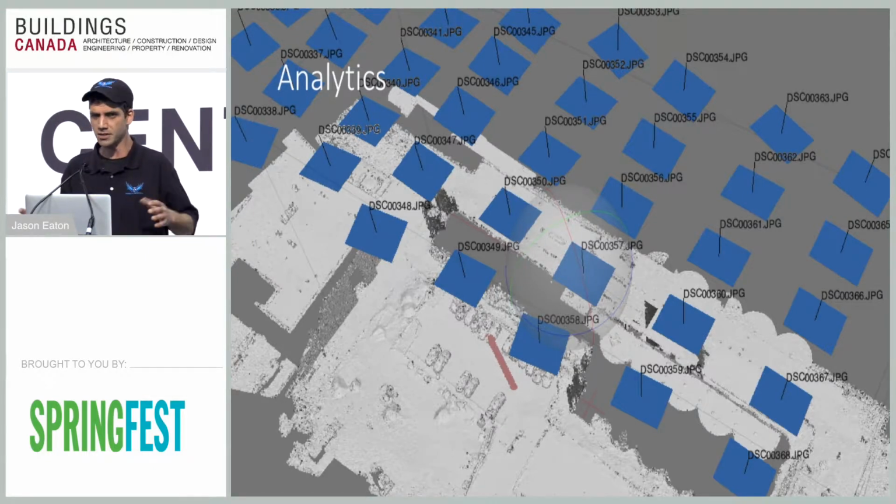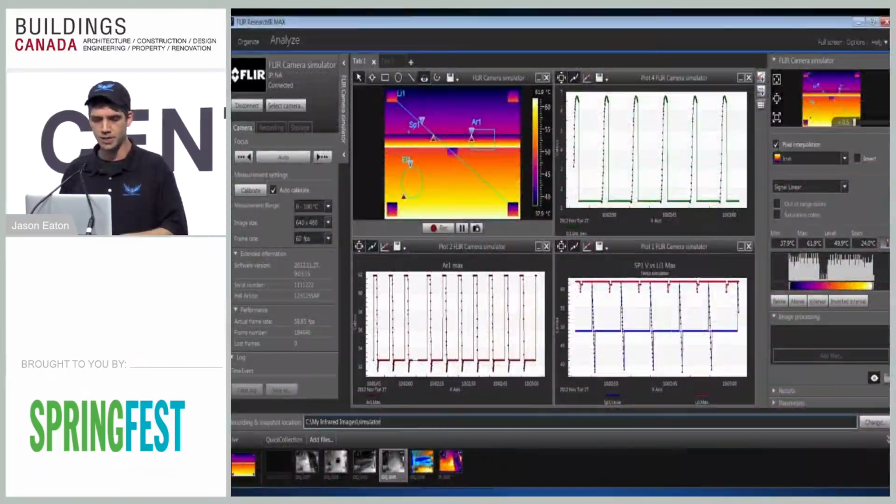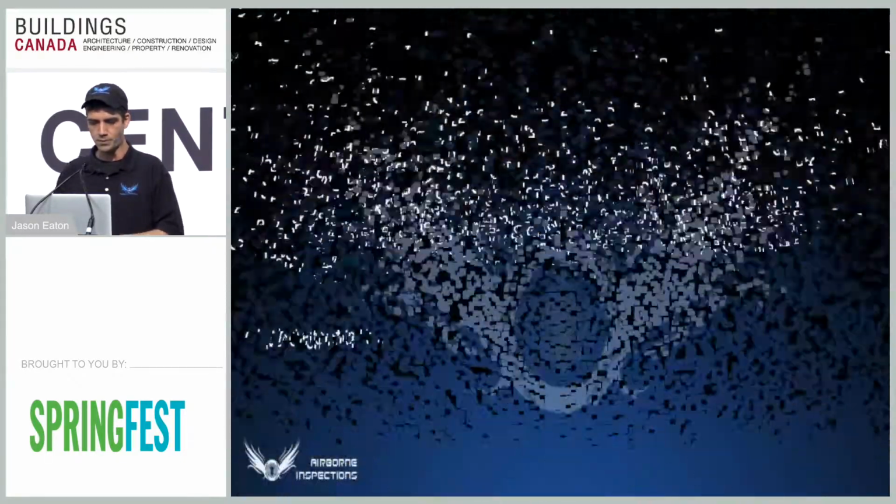It can draw whatever it sees in 3D real time. So when you're moving into a 3D render, that's basically what you're going to get. This particular software is from FLIR, and it's made specifically for analyzing high quality thermal data. So no matter what you need, I'm pretty sure we can get it.